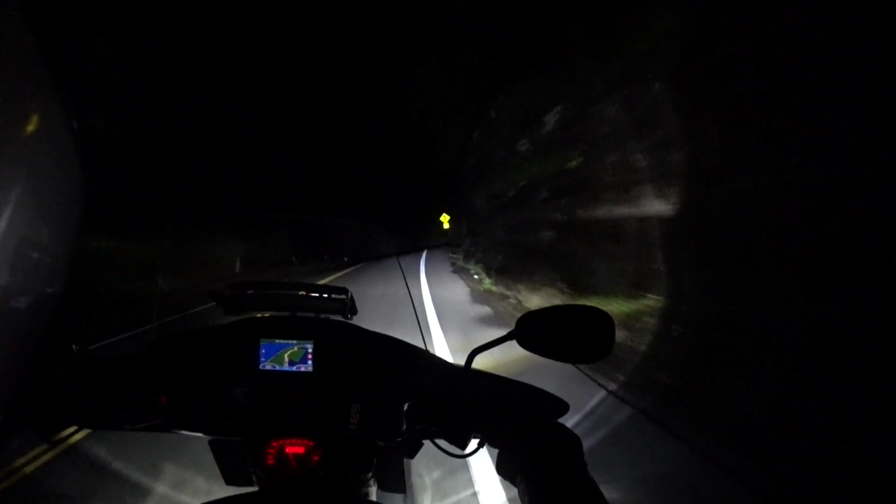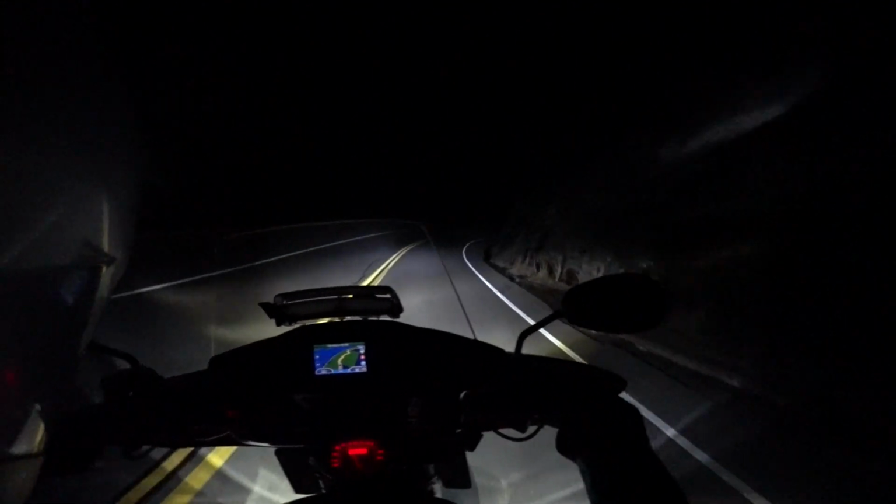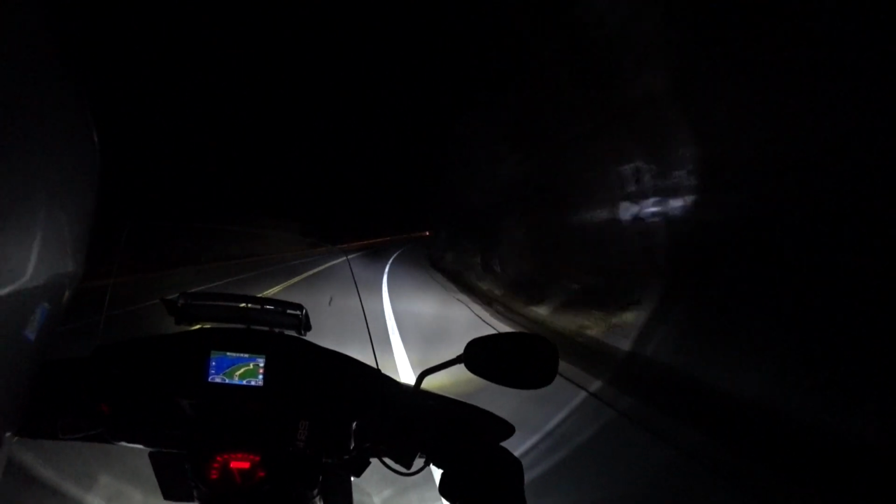Really nice area. One time I was coming through here and there was a deer just standing right on the side of the road. Literally, if I put my hand out, I could have smacked him right in his face. It's kind of funny.